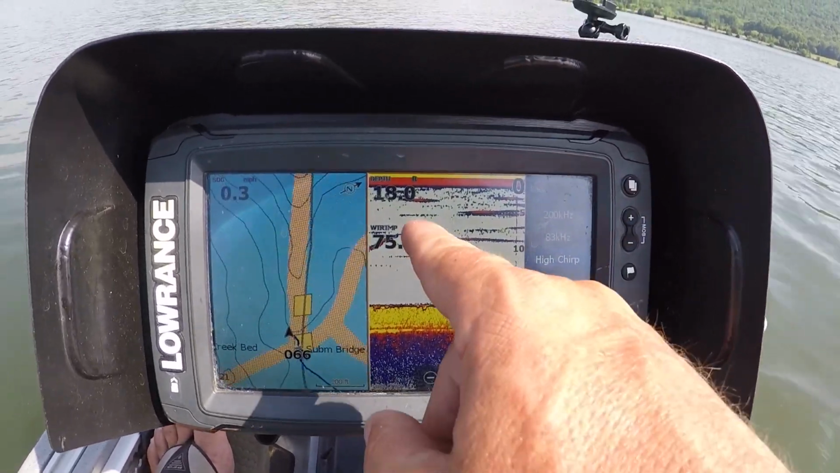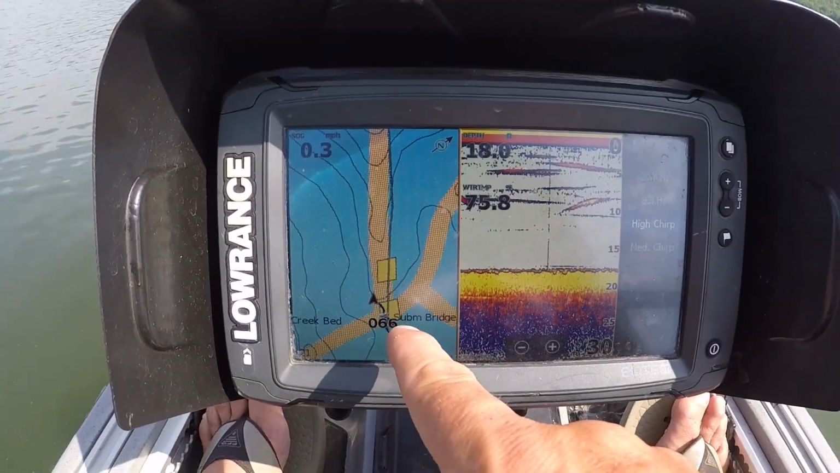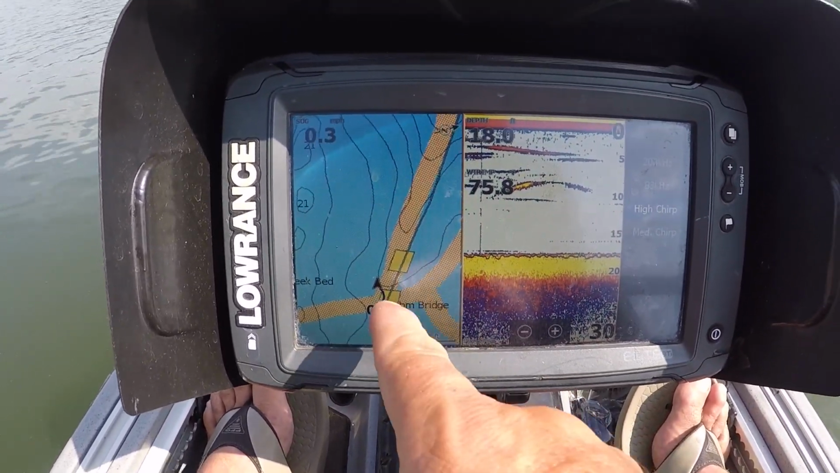go back to my chart view, mark a waypoint on top of that, spin around and fish it and see how it works out. But again, we're out here, we're working a really high percentage target area. There's a couple of points nearby that if the sun was a little lower, I would expect the fish to be on there. But right now I'm gonna work my way around this.